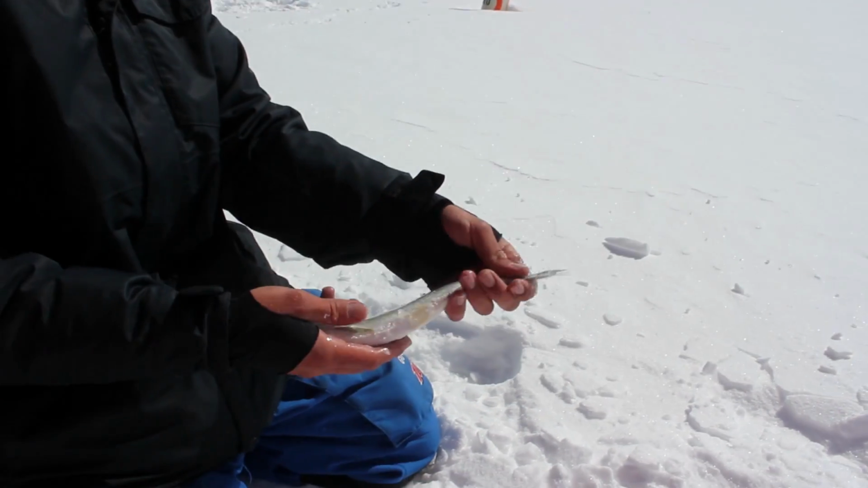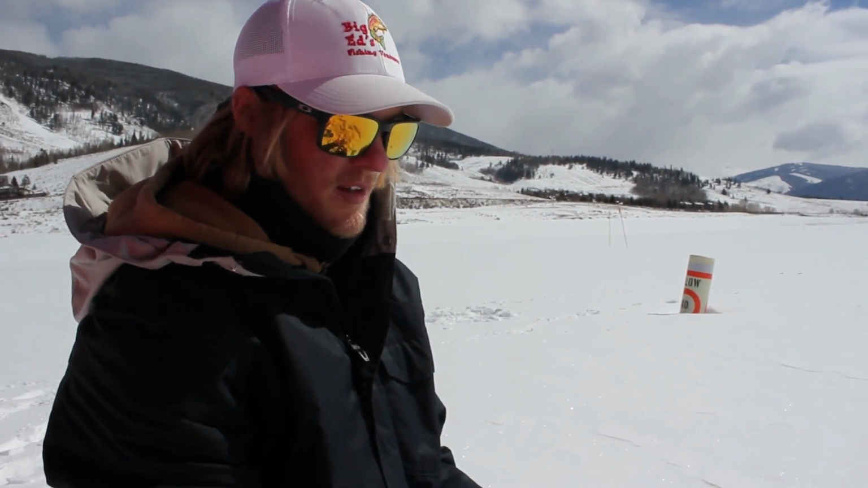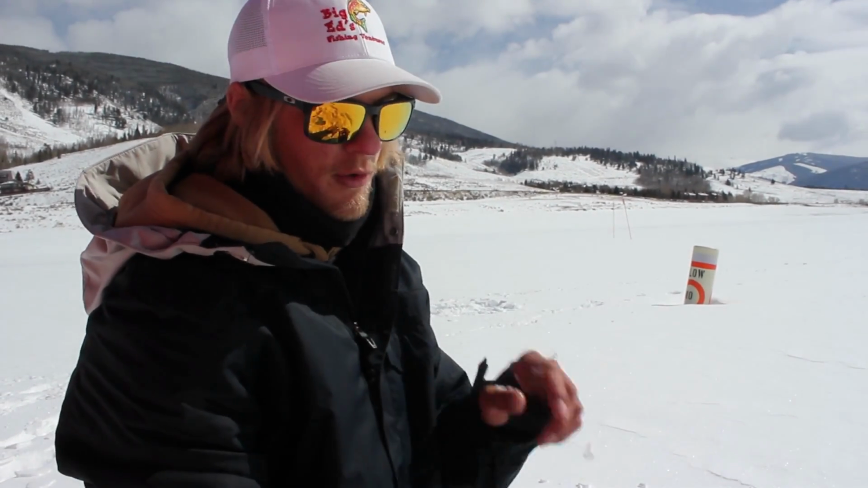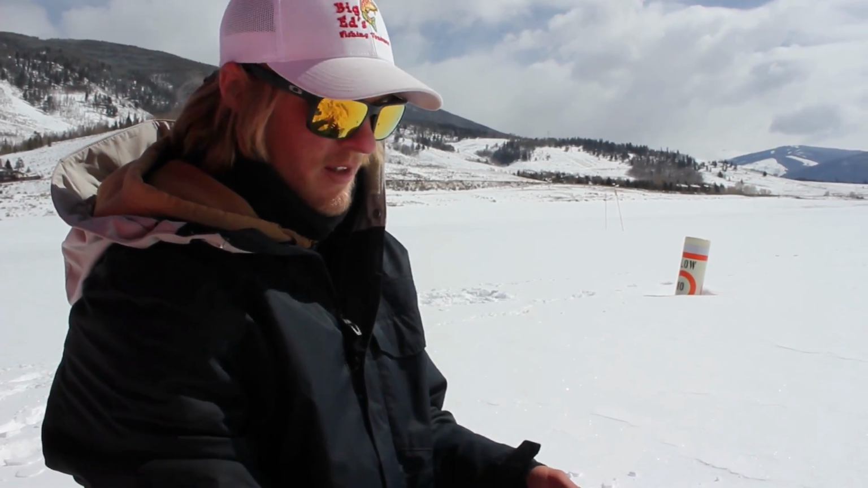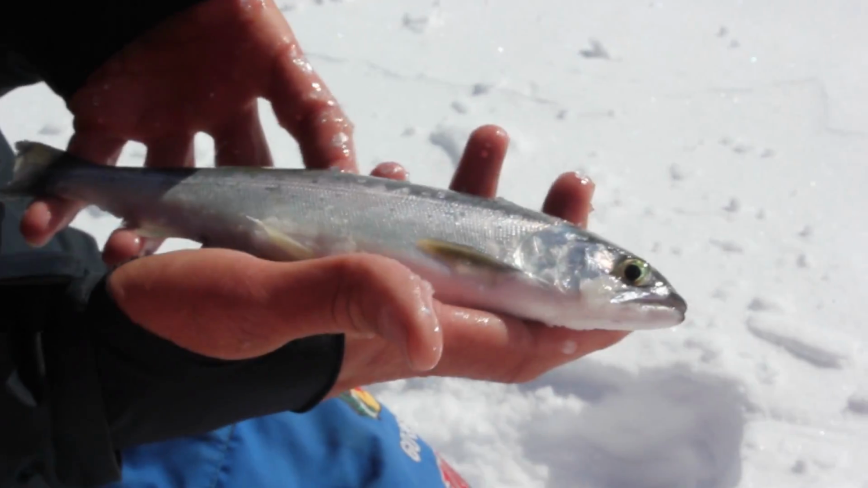The only difference between a kokanee salmon and a sockeye salmon is that the sockeyes actually will go up the streams to reproduce. So this is just a landlocked sockeye. Okay. So these guys will go right to the mouths of the stream and spawn here in the reservoir. They just actually won't go up the streams.